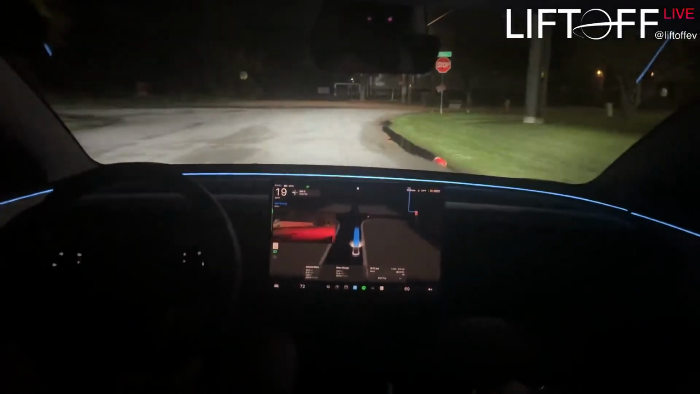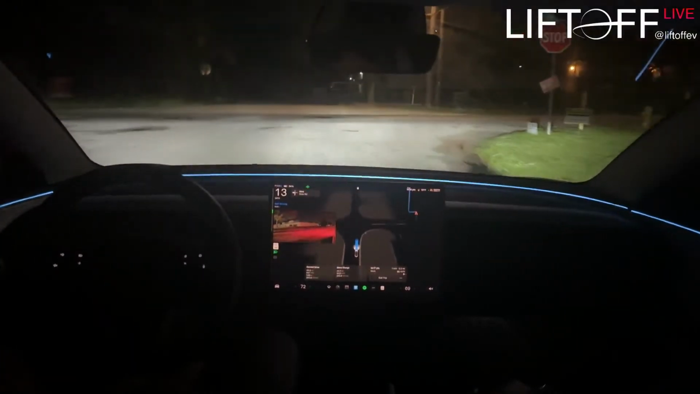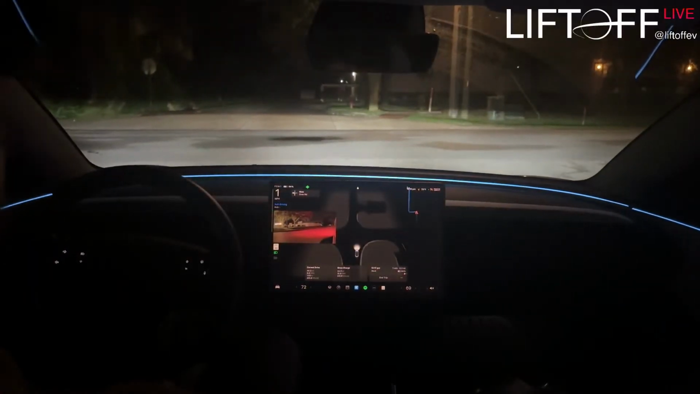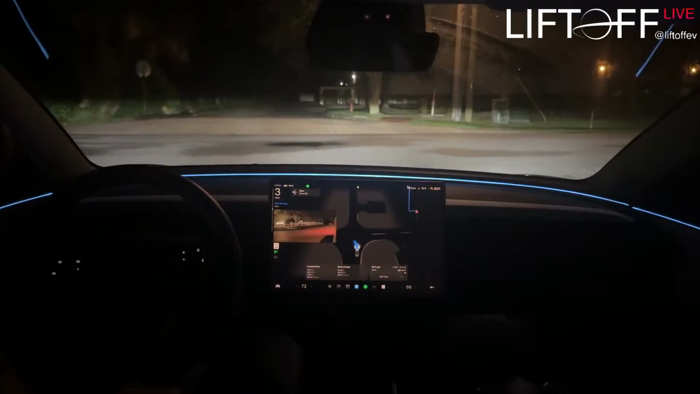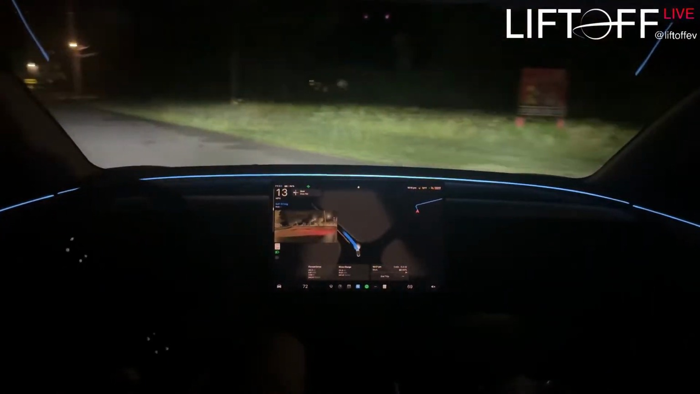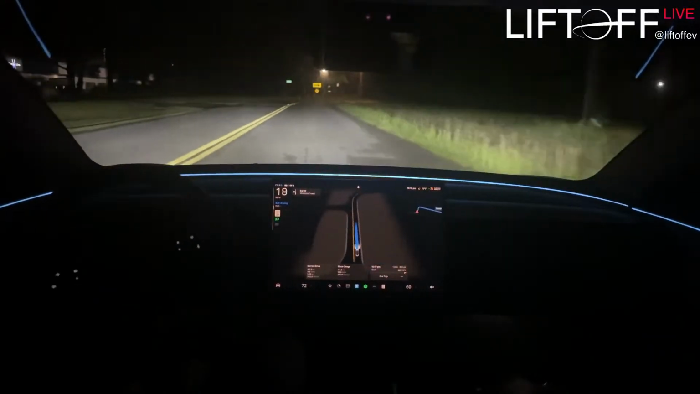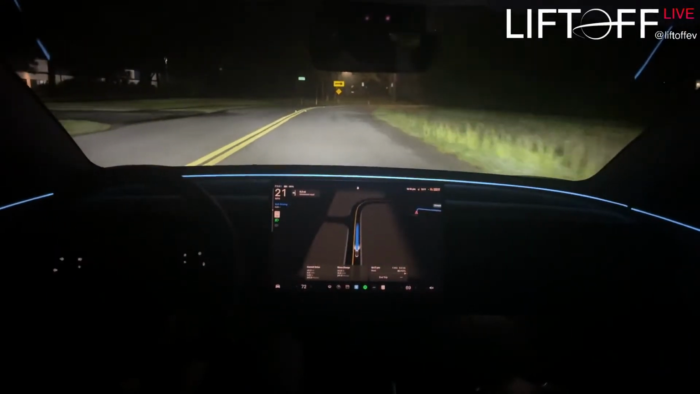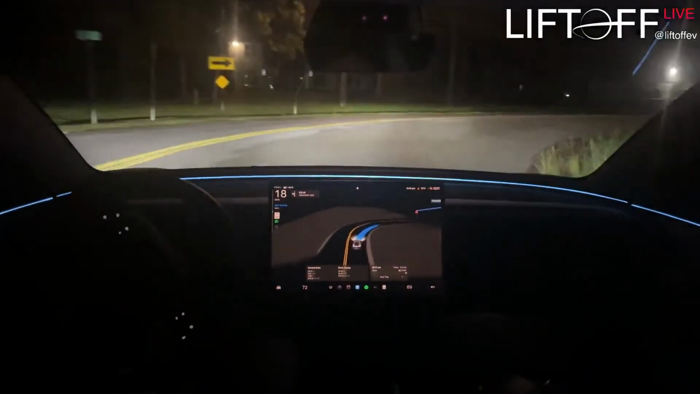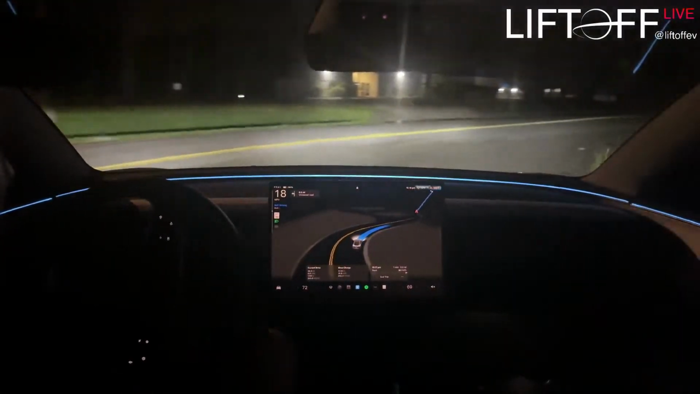Did anybody see when it went around that pothole back there? That was kind of nice. That's part of the reason why I wanted to test this road. It definitely dodged one. There's a few that it didn't seem to mind going over that were patched and stuff, but there was definitely one that it took kind of an assertive swerve around, even in sloth mode. So that's kind of nice.